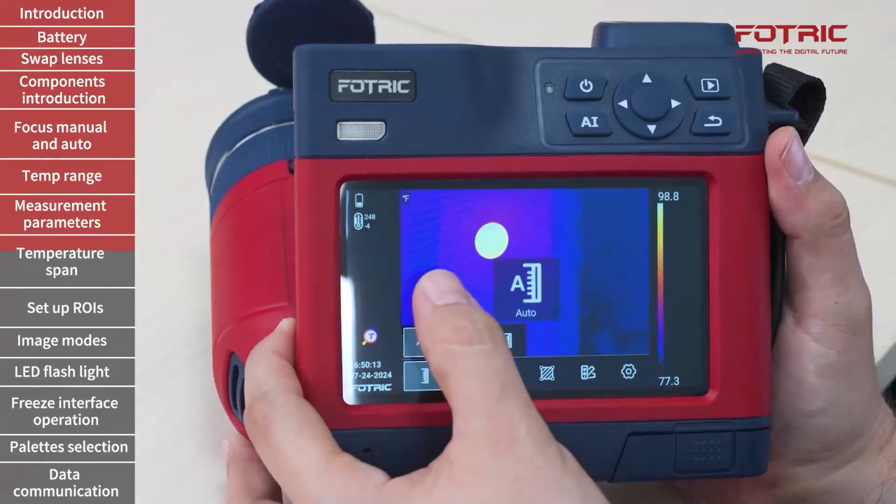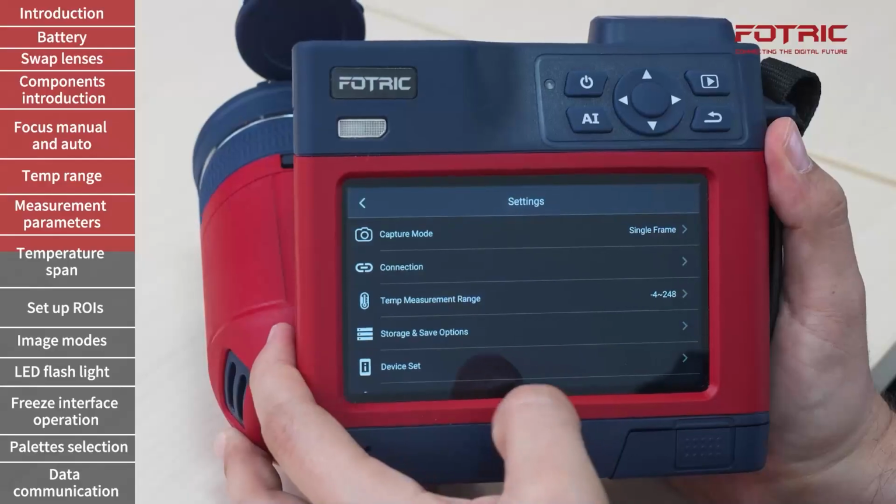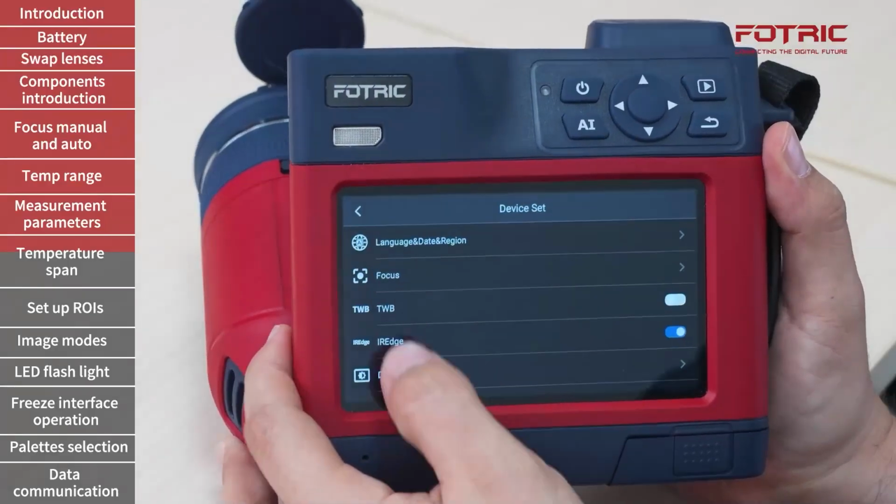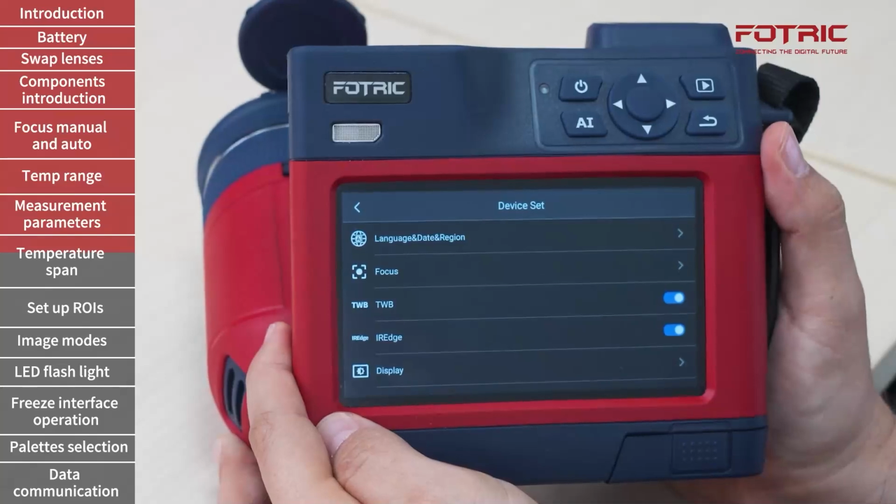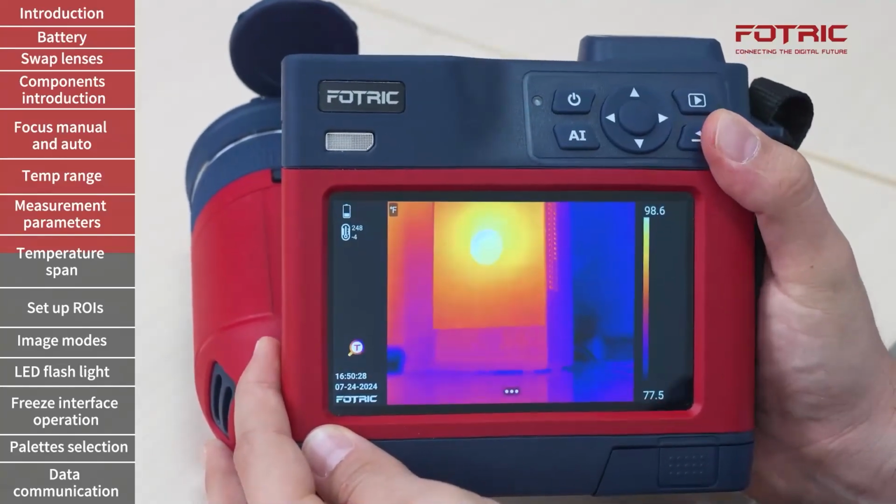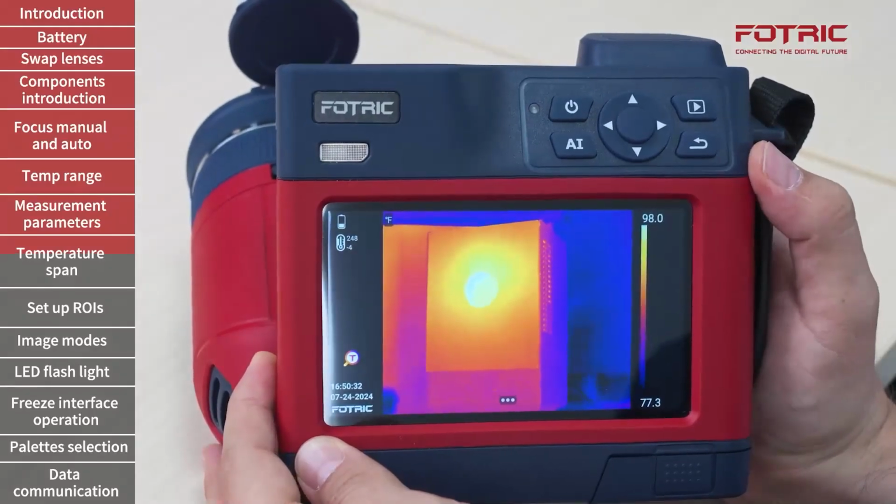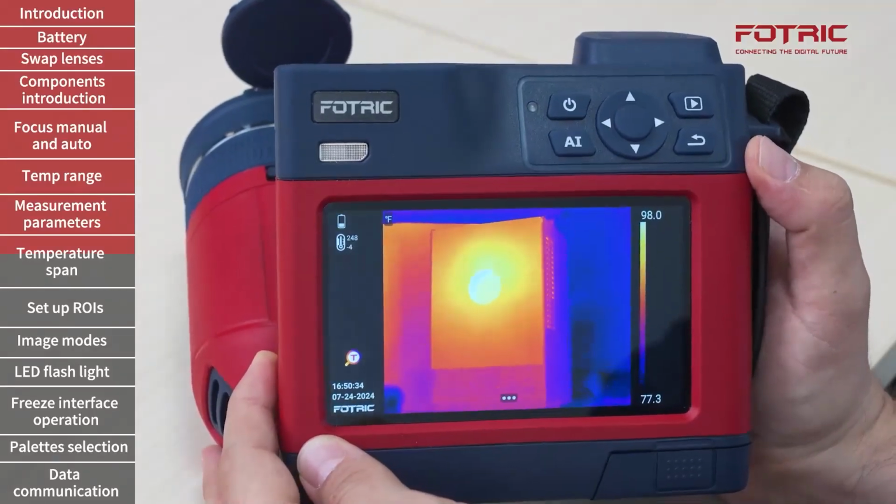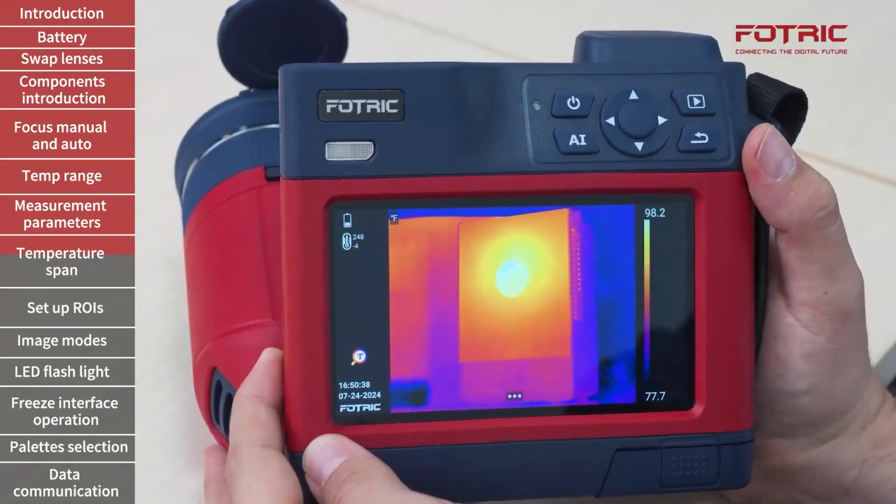FOTRIC cameras can also operate on auto mode. Go to Settings, Device Set, and turn on the TWB mode, which activates a different type of equalization on the display. With this mode, the camera identifies small areas of high temperature so that the color distribution on the screen provides more details.